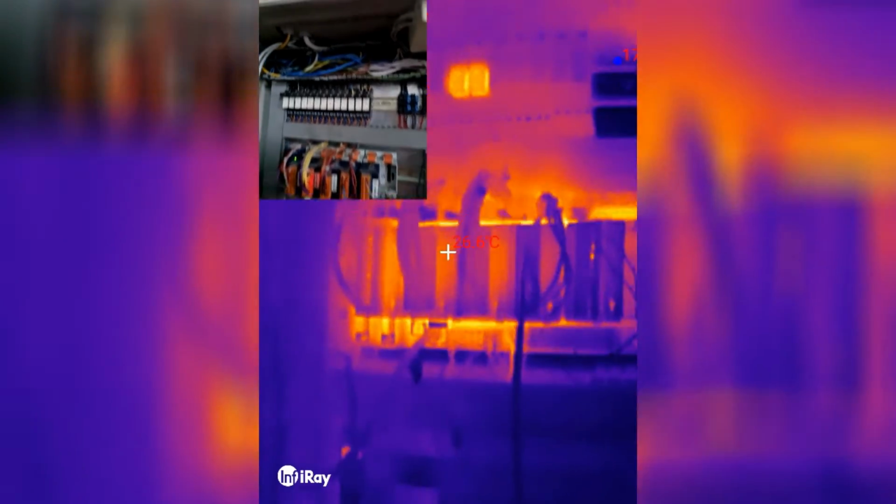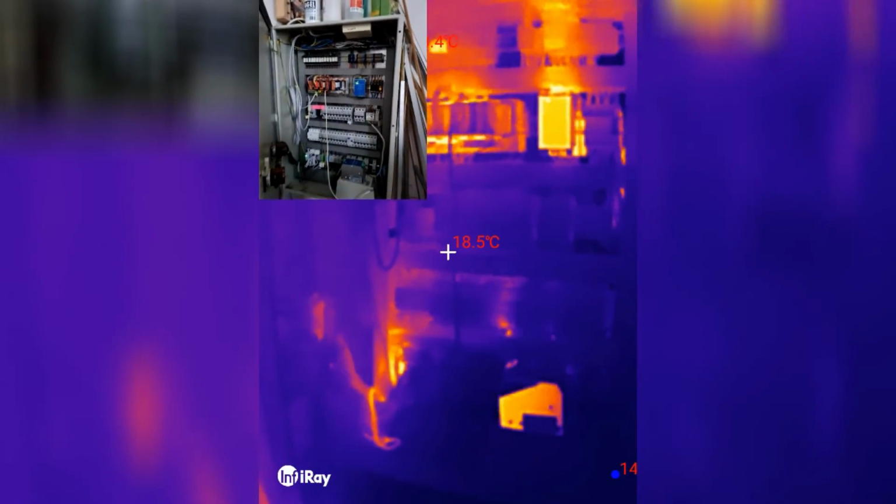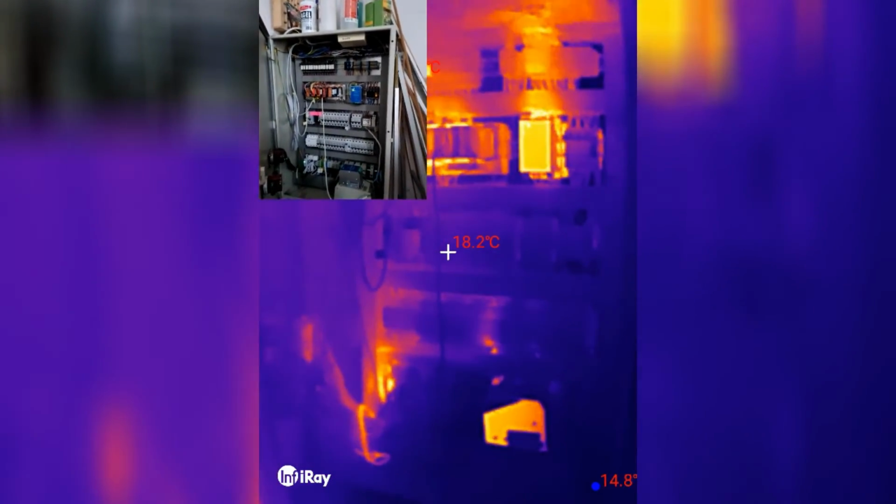These are the PLCs and the various extension ports. And you can see which relay is engaged, which light is on. That's cool. And again, reflection. And then some heat on these distribution boards, or whatever it's called. Again, some reflection, the power supply. Okay, I think everything is okay here.